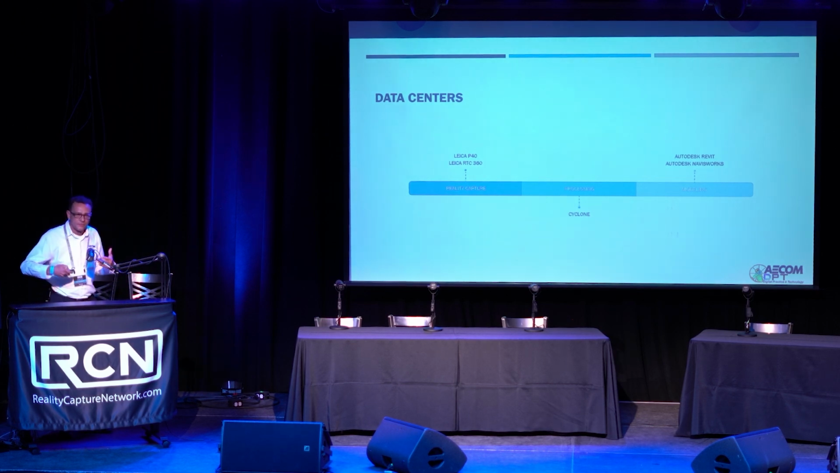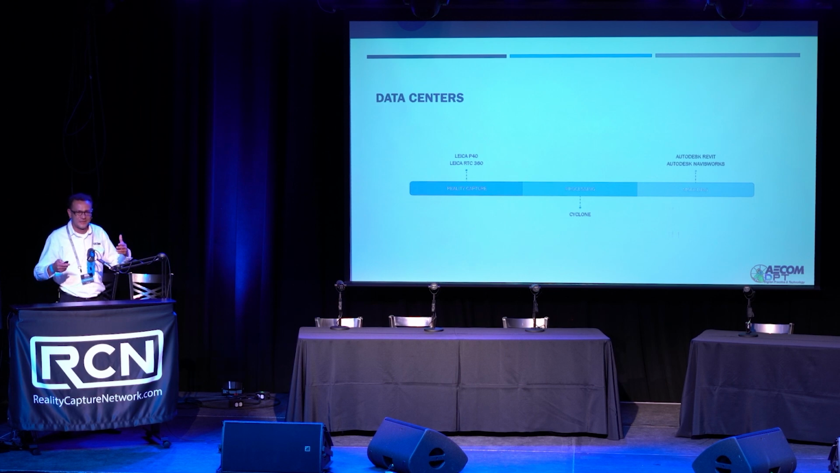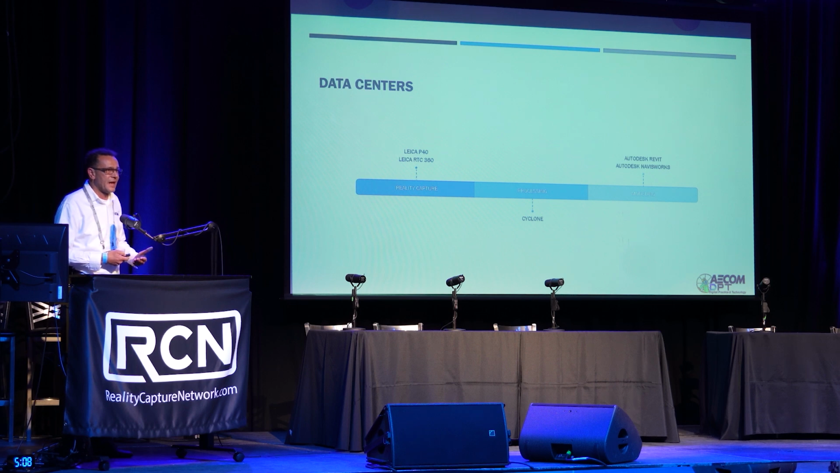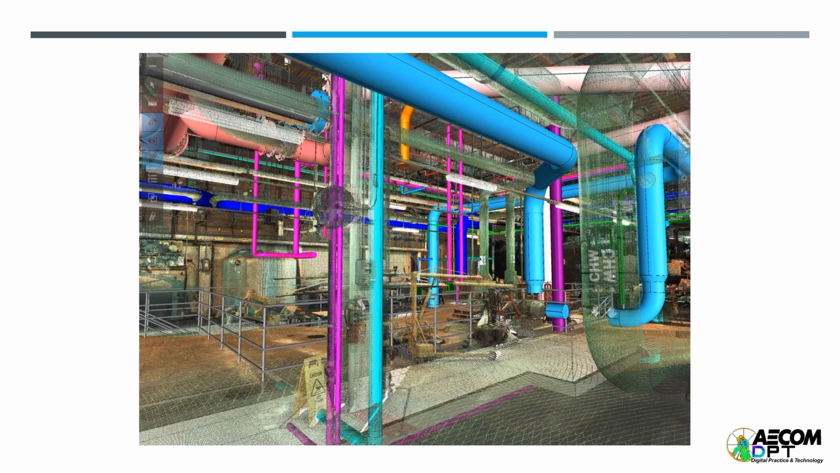Data centers. It's a building, but they're very, very large infrastructure-consuming hogs, okay? They take incredible amounts of power, incredible amounts of resources, and when you're doing them, they're exceptionally large complexes that are very complex buildings. Here again, we use the Leica P40 and the RTC 360. That's our standard workflow. Again, processing was done with Cyclone, and then we utilized Revit and Navisworks for the completion of this work. What's interesting here is, again, the point cloud as a deliverable.